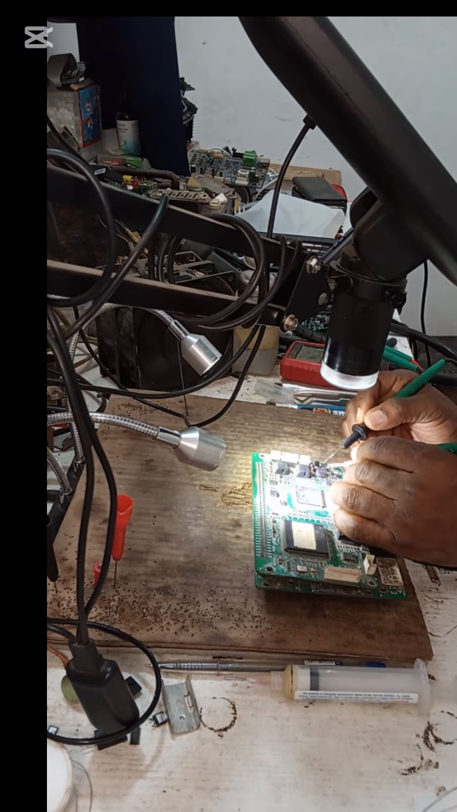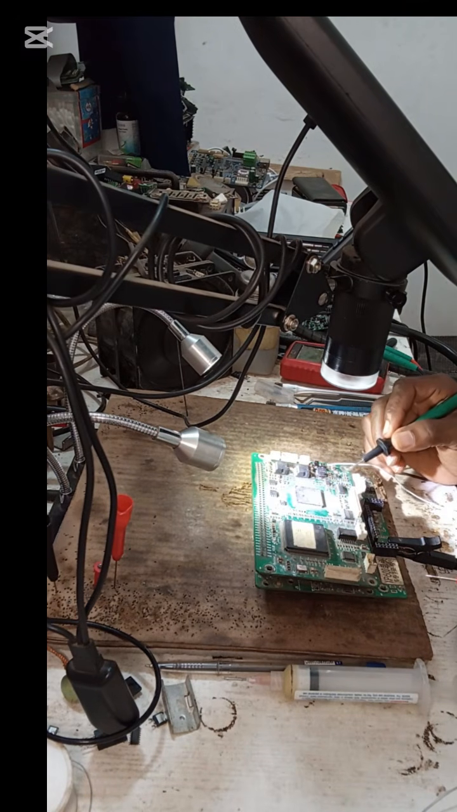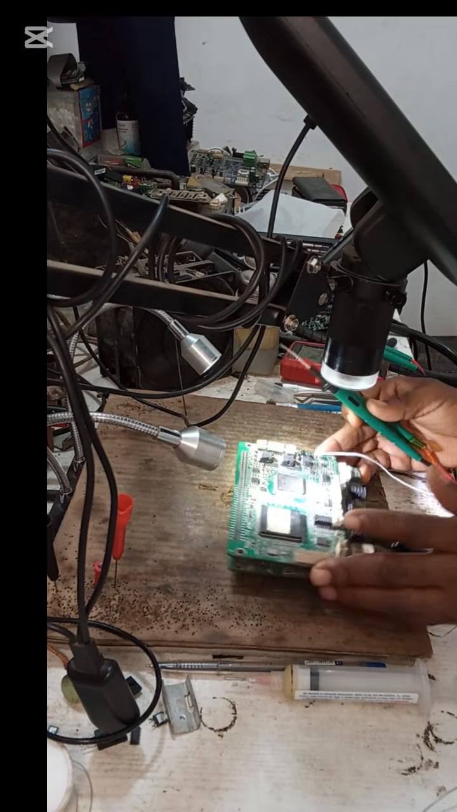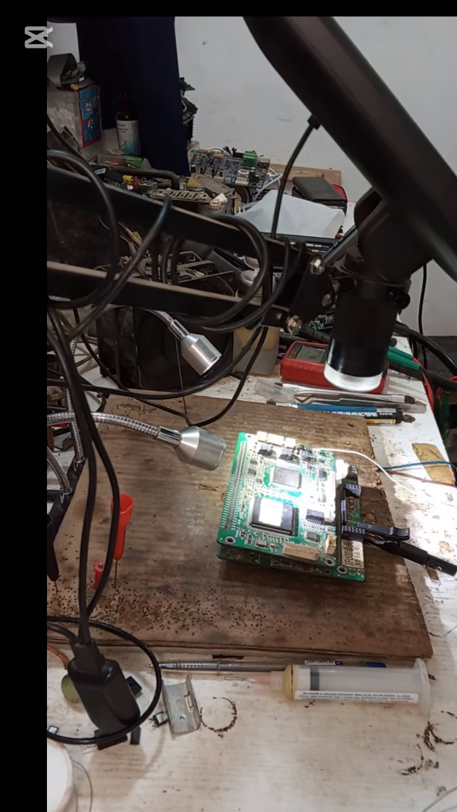So this one is okay. So definitely the second component is bad. It may even be responsible for the other one we are talking about.